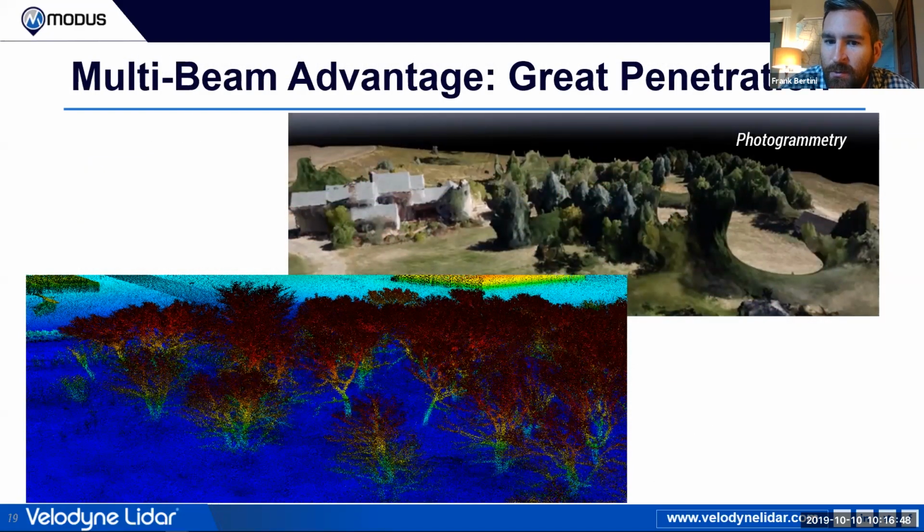Again, here we show the multi-beam advantage, but here it's against photogrammetry. Photogrammetry is a technique that I think a lot of you are familiar with. It's similar in that we're flying over and collecting data. However, what photogrammetry does is stitch together all of the pictures, and when you do that, sometimes you get some artifacts in the picture.